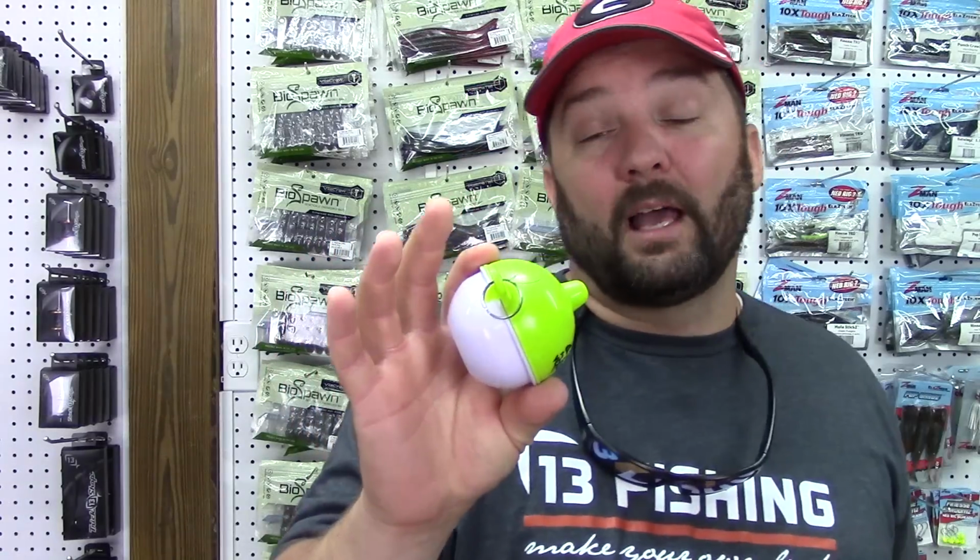Secondly, it runs off of Wi-Fi. That means you get a lot more range. There's a lot fewer issues than I've had with other castable fish finders that ran off of Bluetooth. The Wi-Fi picks up good.